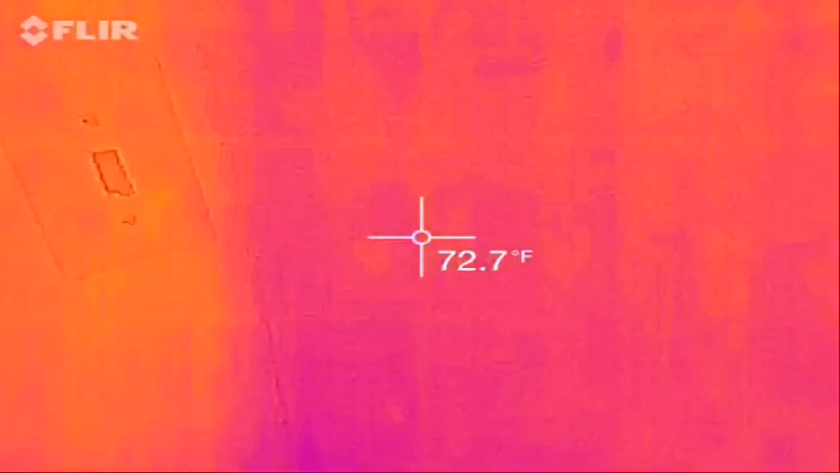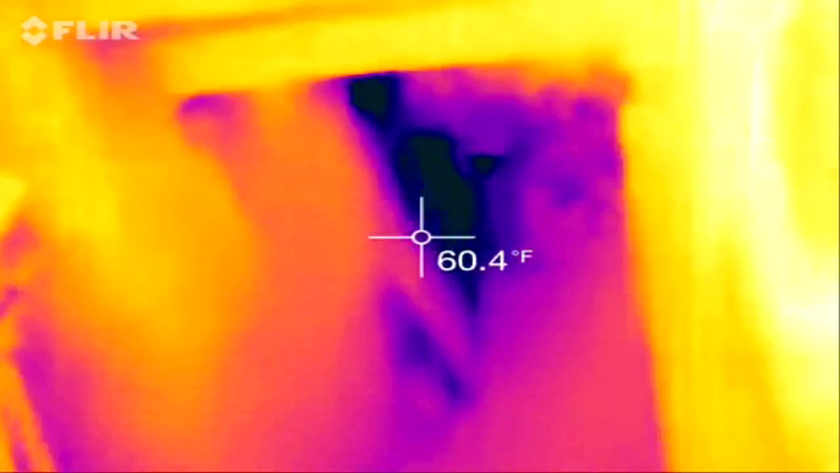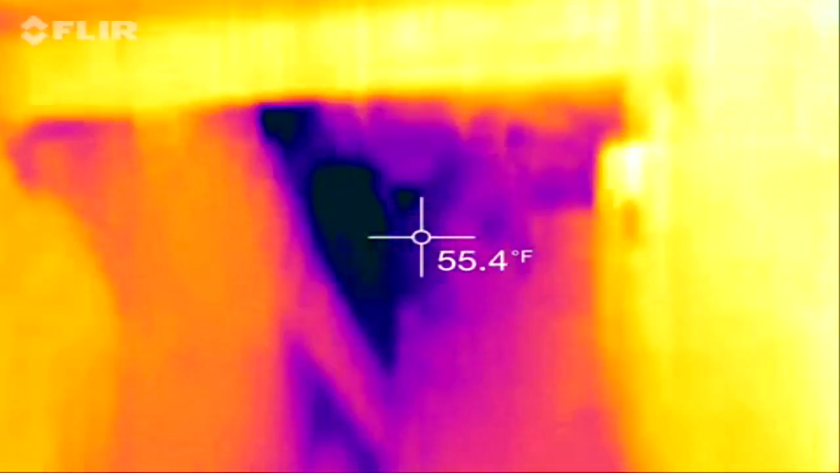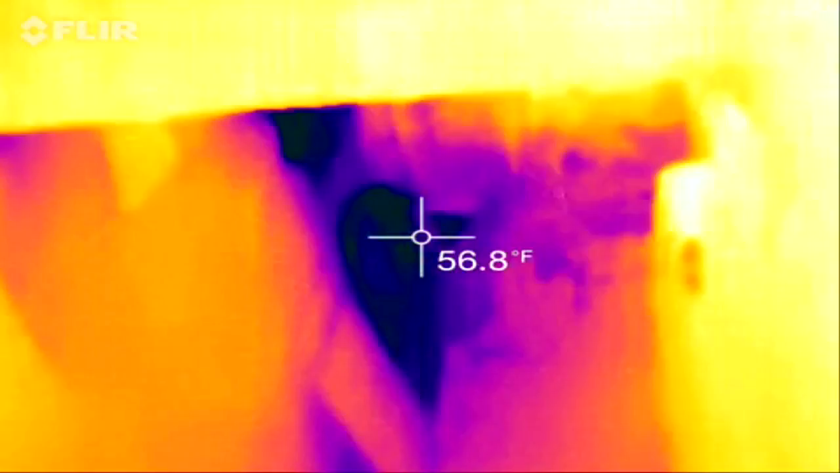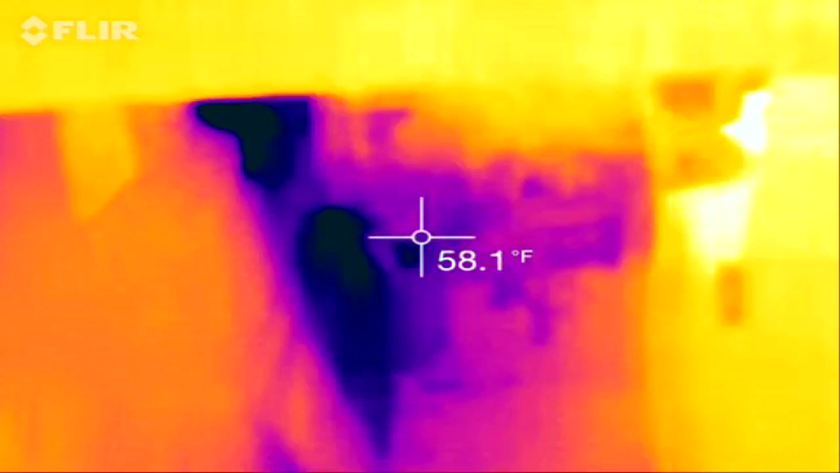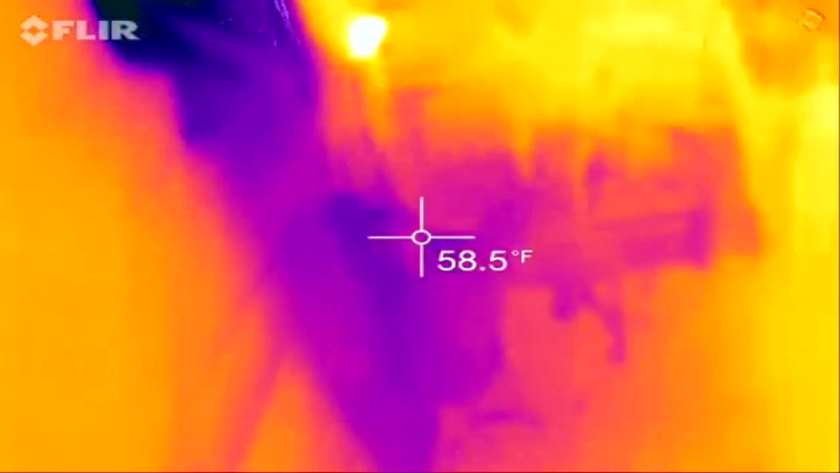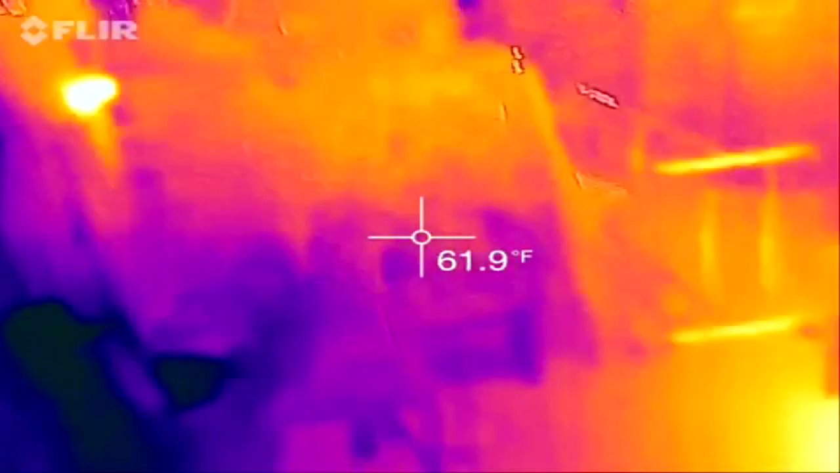As we go downstairs, this is pitch black where I'm going now. Pitch black, as you can see. That probably looks like my reflection right there. But whatever's sticking out is sticking out. No, it's still sticking out. Okay.